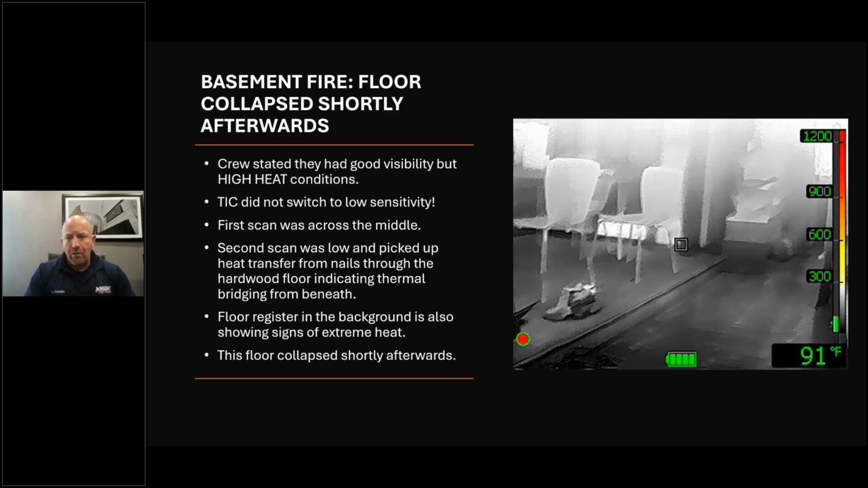The crew stated they had good visibility, but high heat conditions. Notice that in this case, this camera is a dual gain camera. The TIC did not switch to low sensitivity. The first scan was across the middle. The second scan was low. Watch what it picked up. This is pretty powerful because this floor collapsed shortly after they exited.